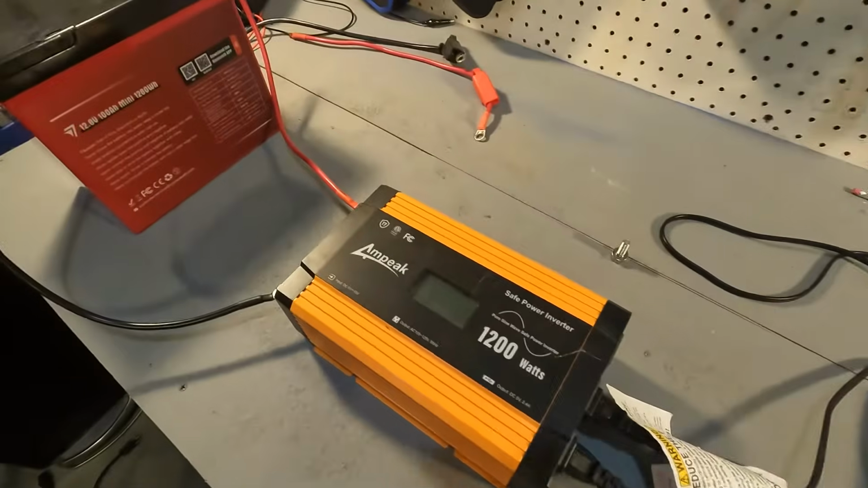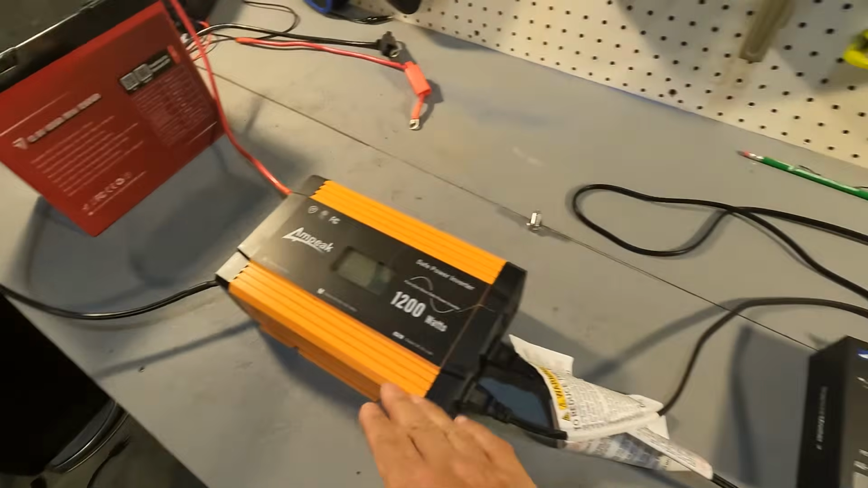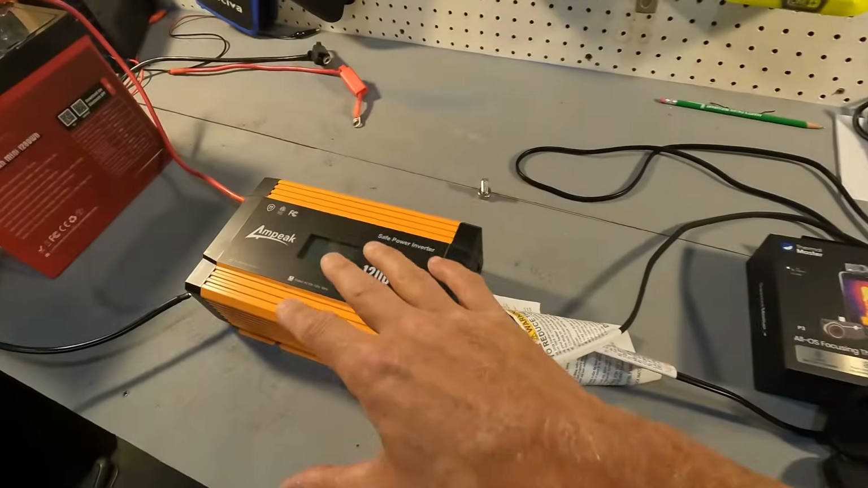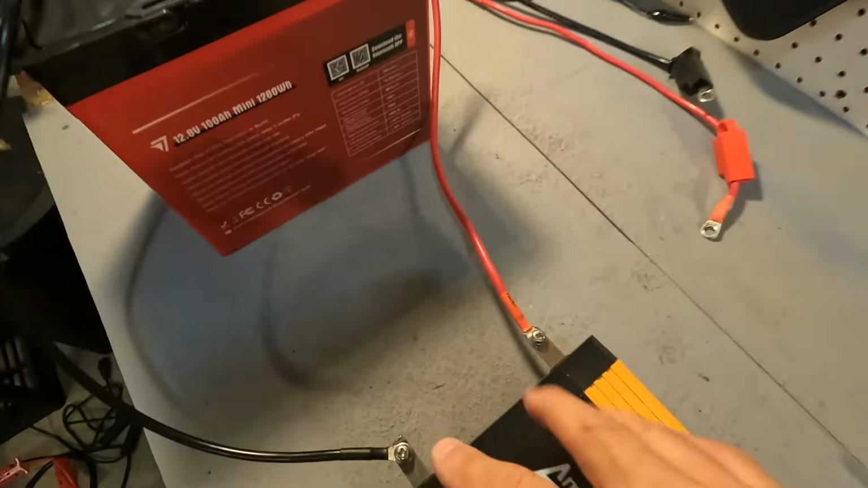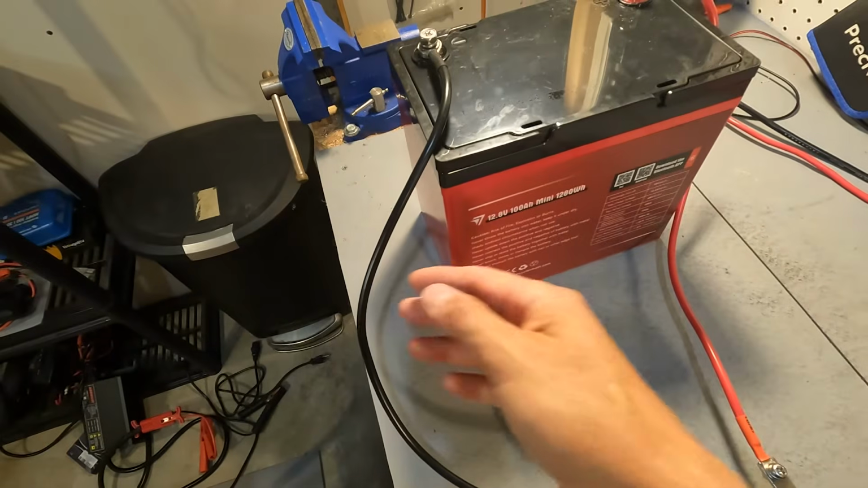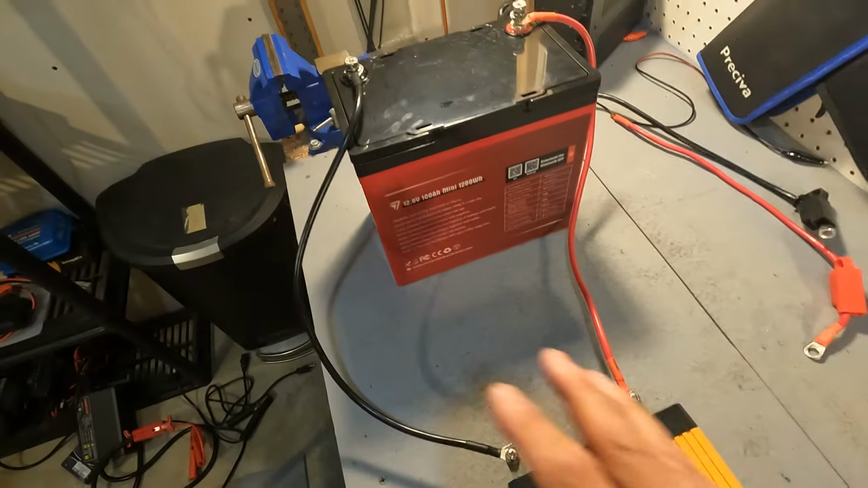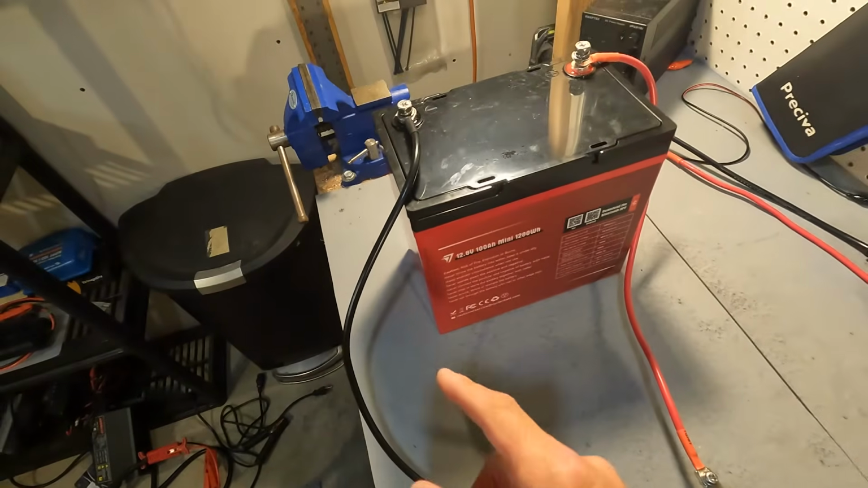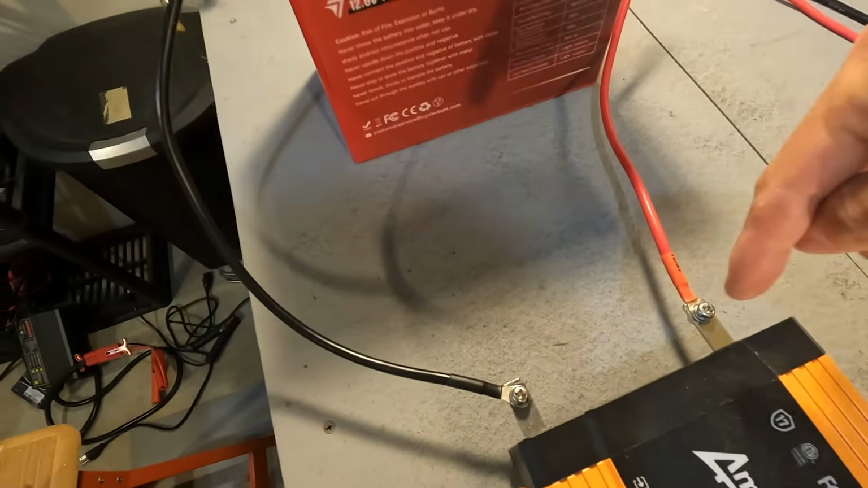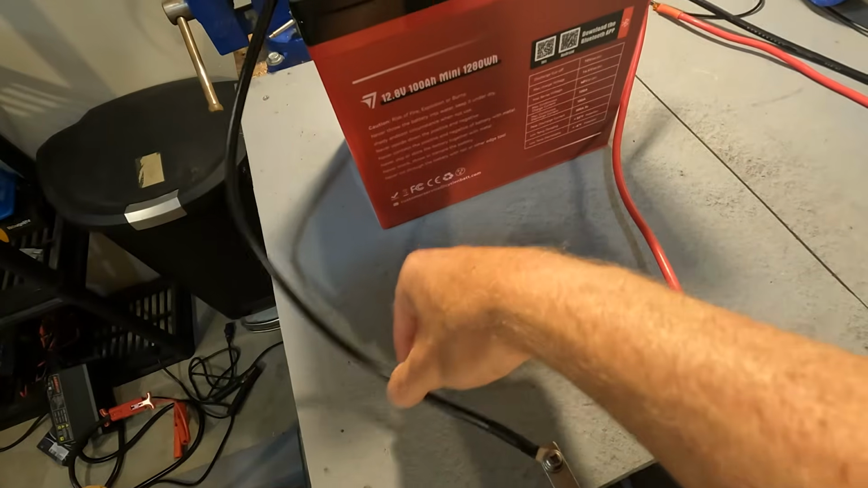Okay, and to tell you the things that are wrong with this setup: this is a 1200 watt inverter and it is powering a 500 watt heater and a 200 watt heater, so that is in line, which is fine. But we're looking at the connections. First of all, these are like 10 gauge wire, so they are way too thin for this application. So you'll probably see these start to heat up as I run this power. Also, I've only hand tightened everything. So the connections are loose, they're not really that tight. You can see that I can just move them around.